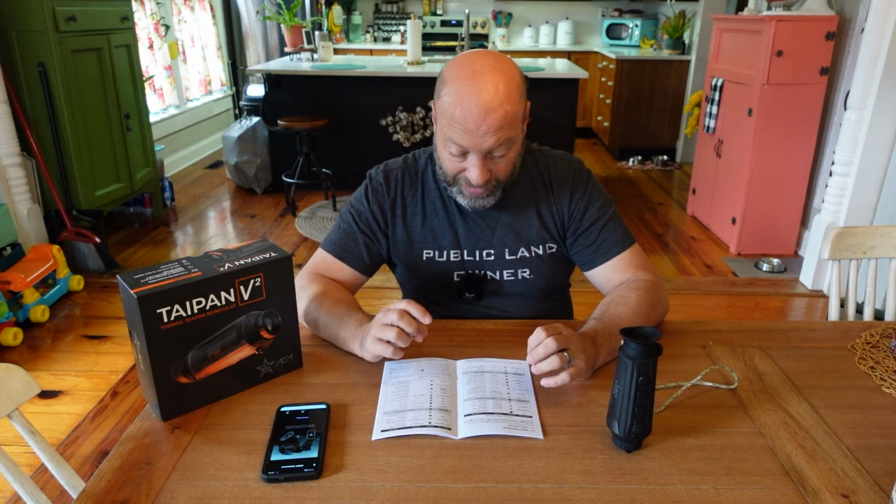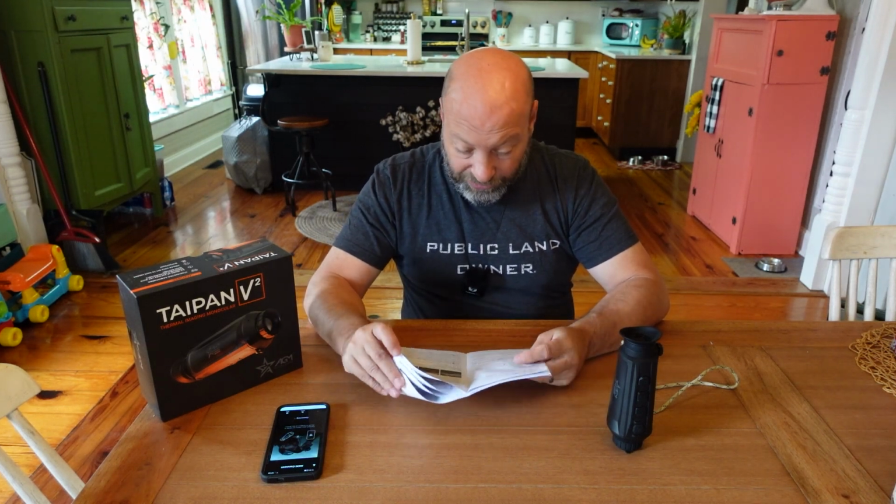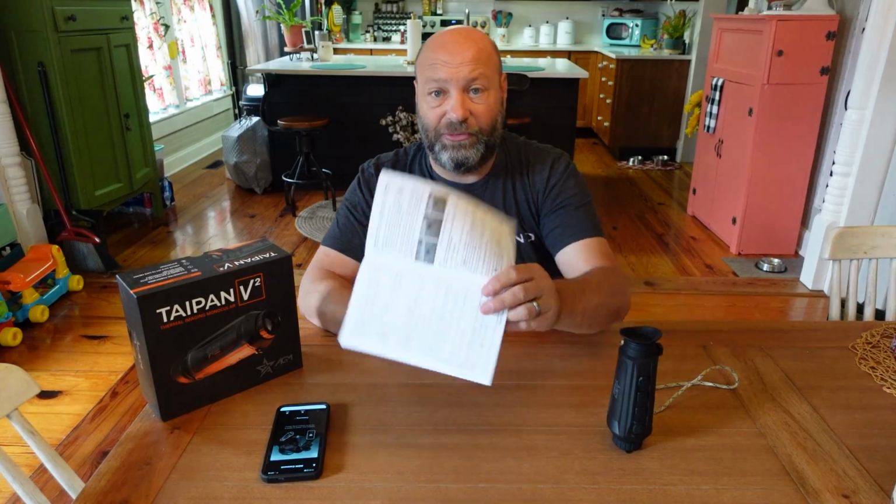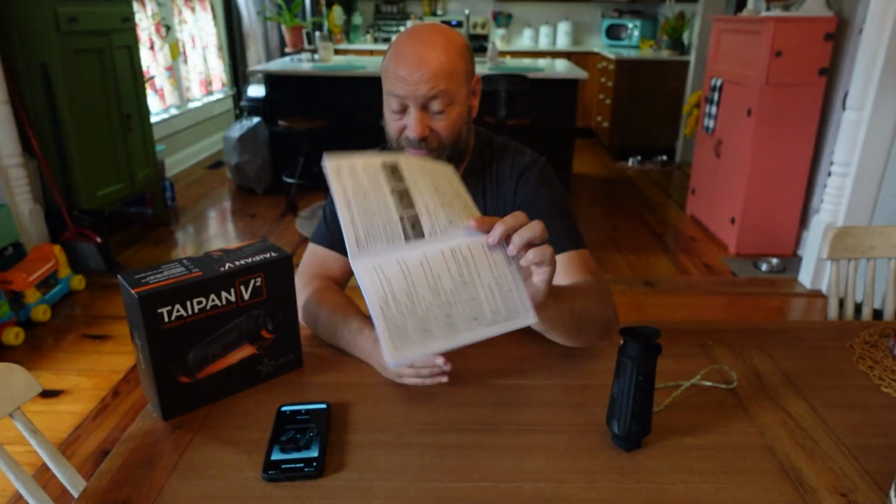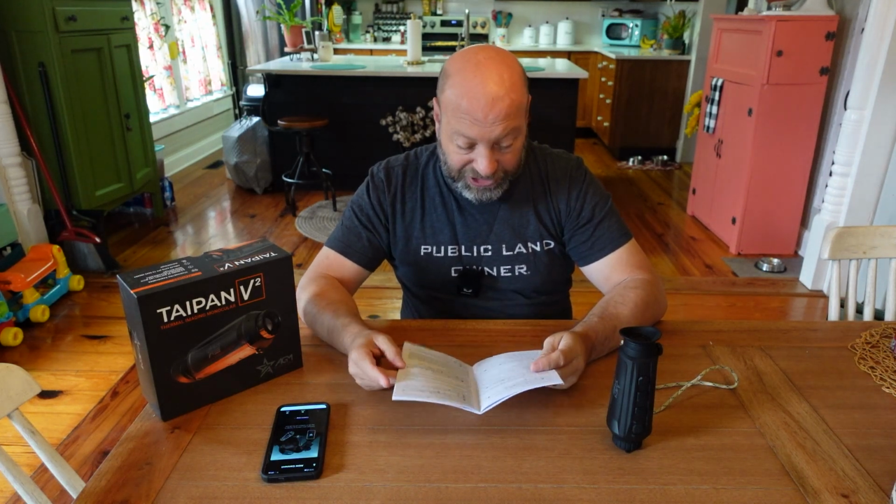You got all your standard stuff as far as what you want on the screen. You want your date showing up, all that kind of thing on there. And then they break it down for you and they go through how to set everything. The instruction manual on this thing, perfect. Pure flawless. Every menu setup is super simple on this.